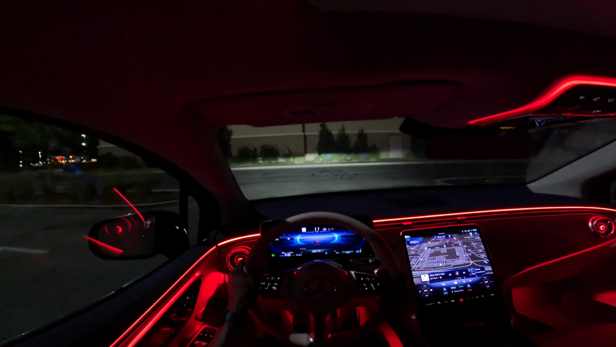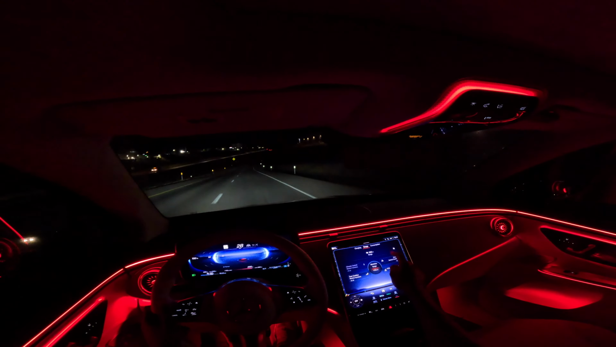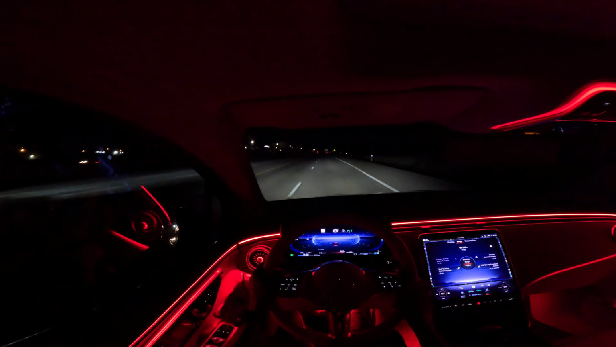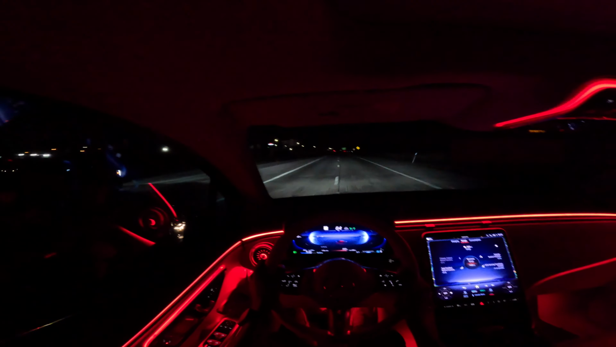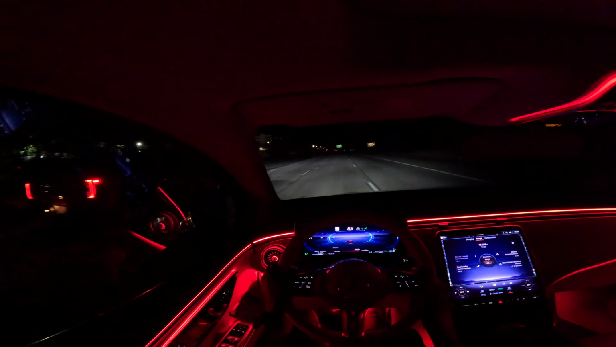And if you select this menu here, EV, it's going to show you the options that you can select to increase the mileage on your car. Press on range, how to maximize it. Wow. And it's just taking off.